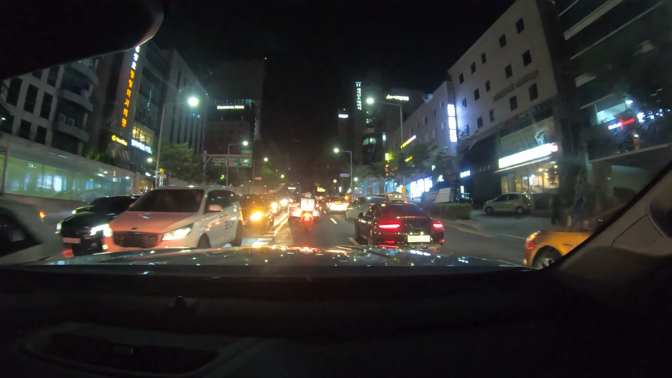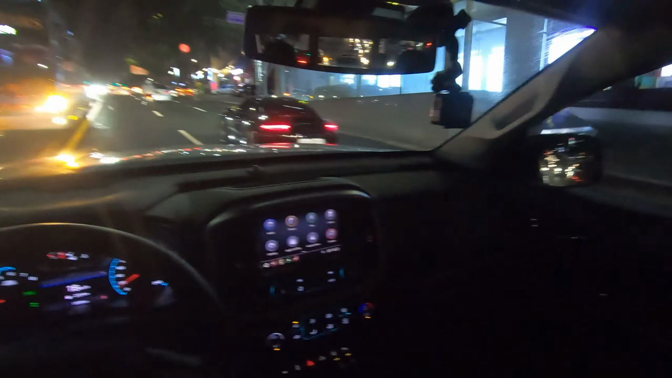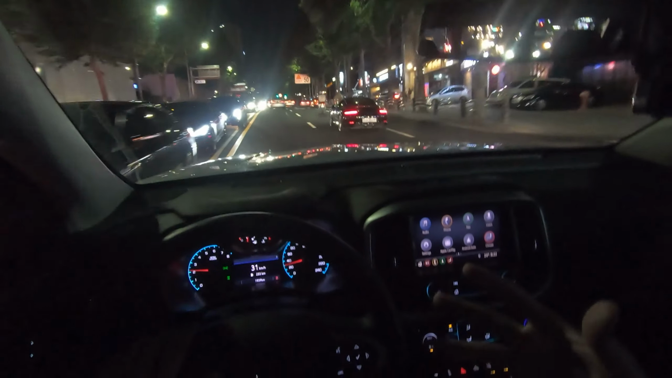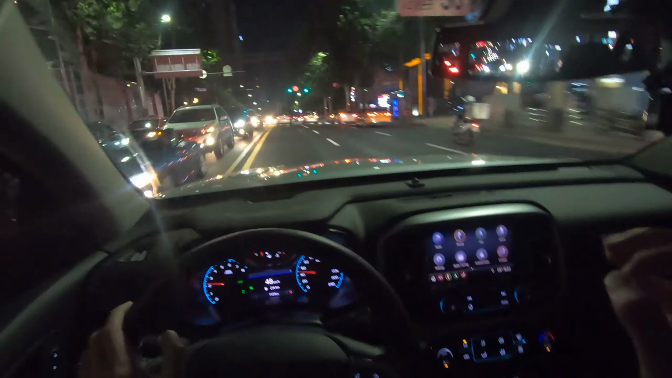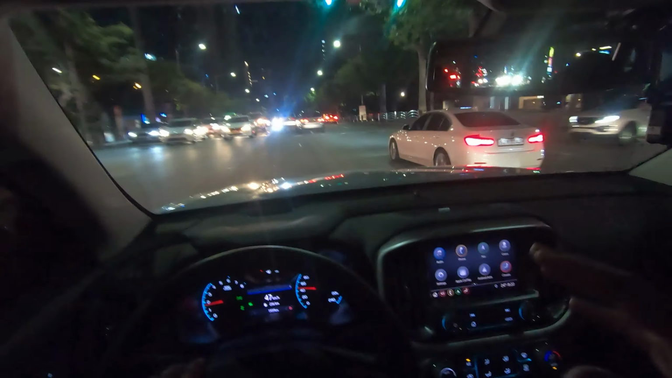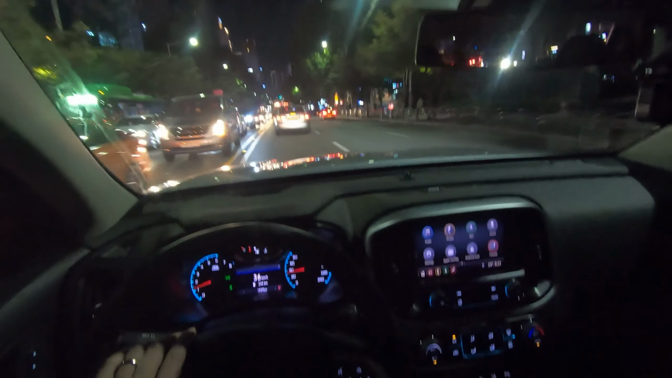One thing I really wanted to share with you guys is about the platform. This guy is built on body-on-frame, but surprisingly, it drives really nicely. Like I said, it just feels like an SUV. It's very quiet. It doesn't rattle, it doesn't smack you. It's a very comfortable and cushy ride.